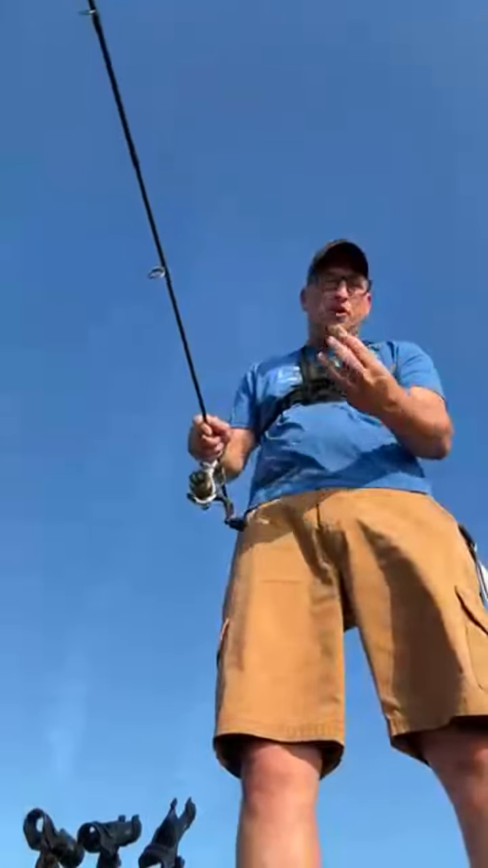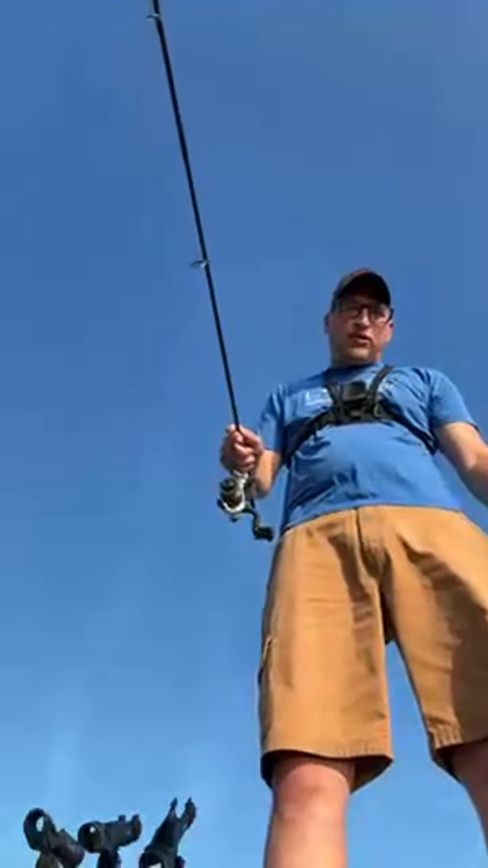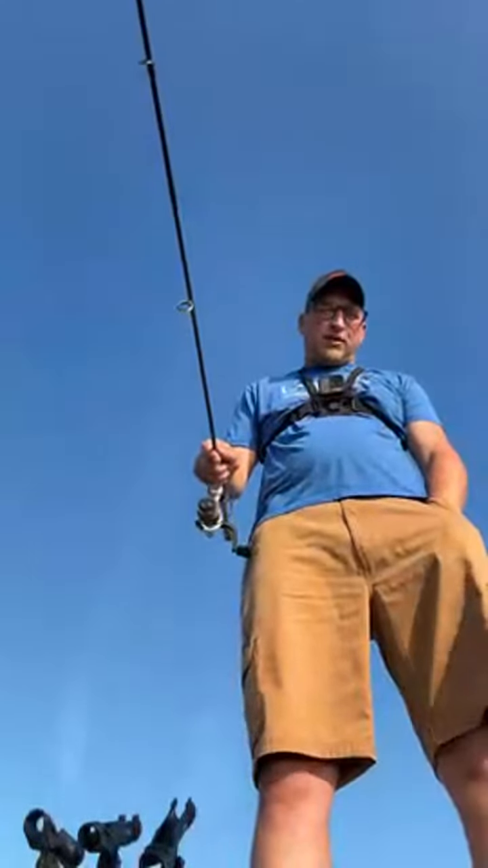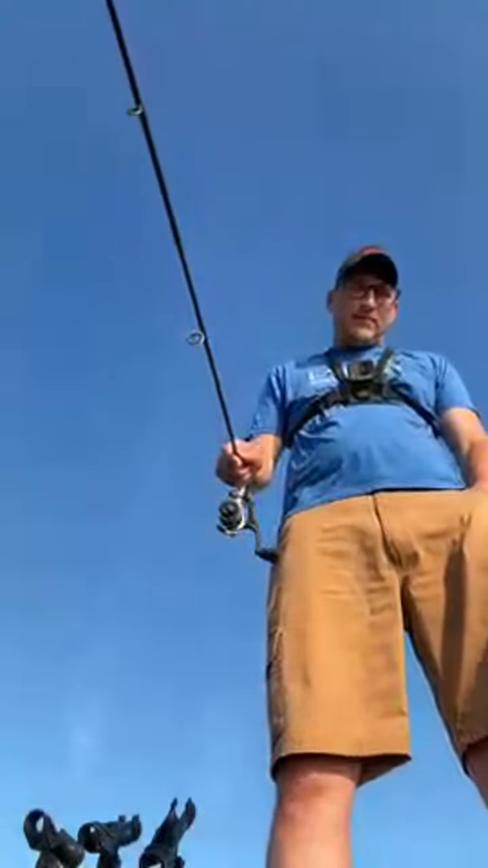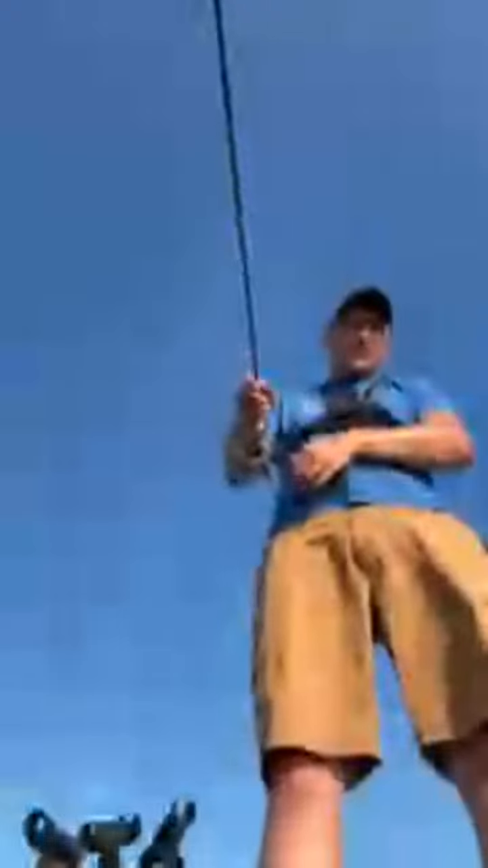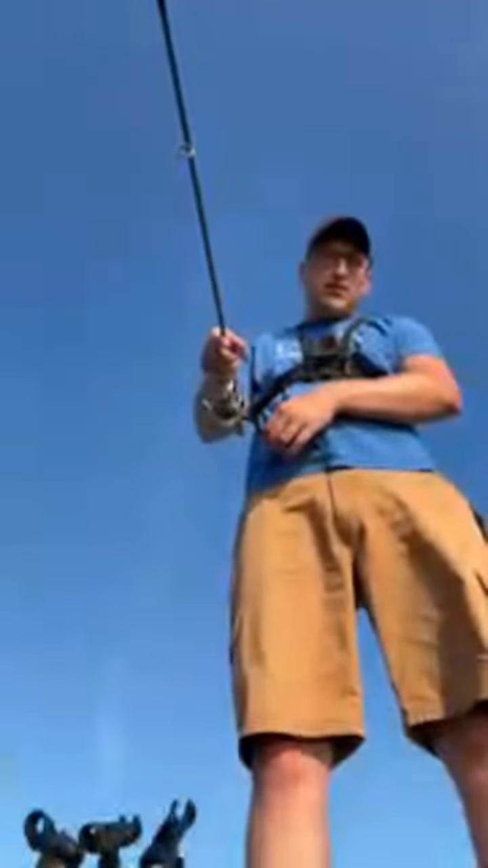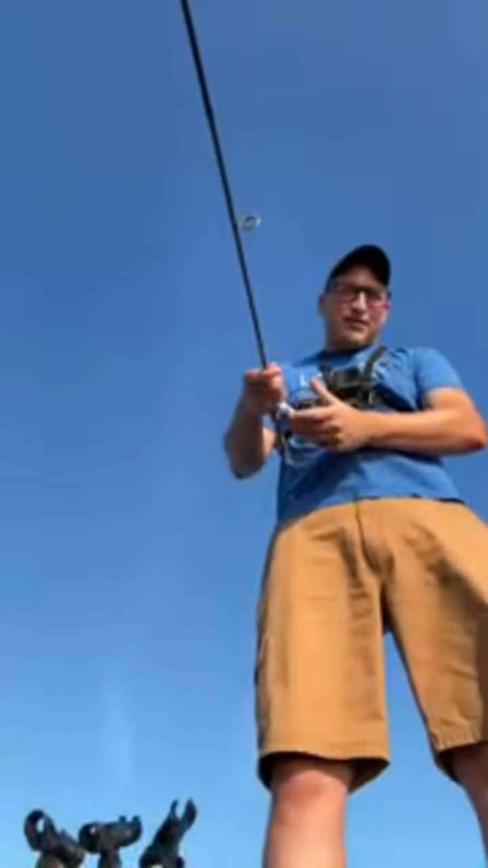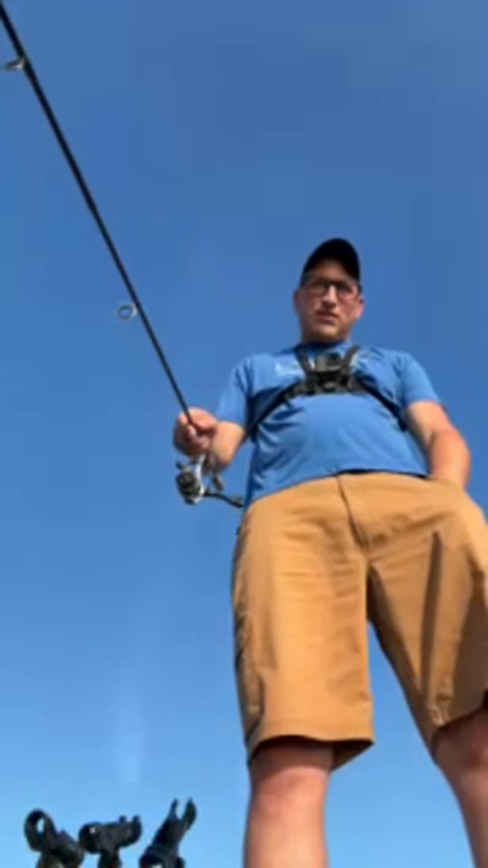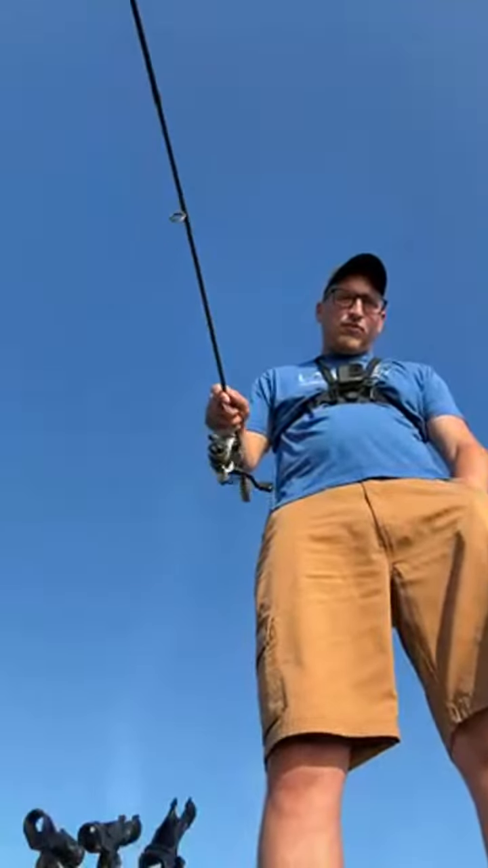I don't know if they're just nosing it from the bottom or what they're doing, but he finally hit it and I freaking missed him. There's another one. Oh, same fish coming back. They just follow it up and then they just don't come up anymore. He turned on it.